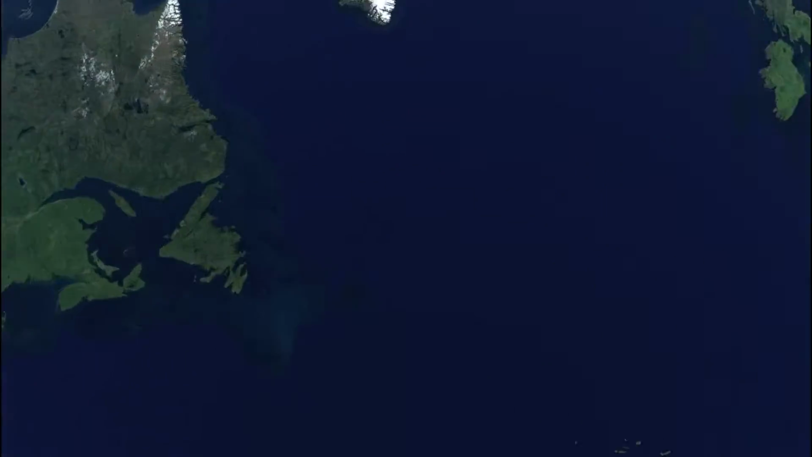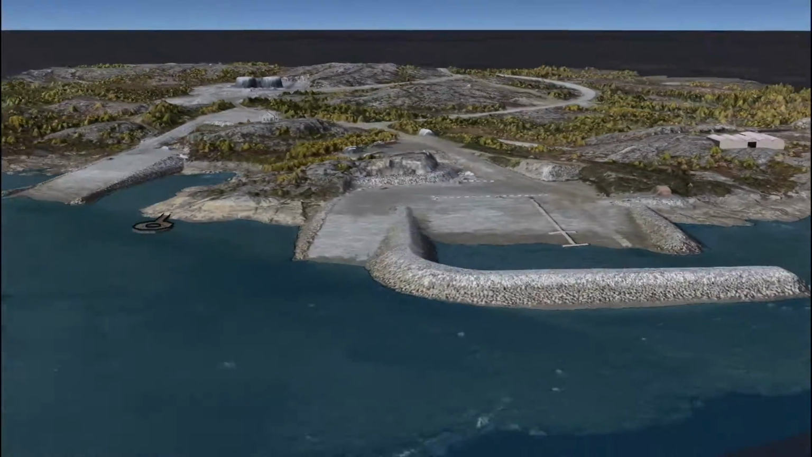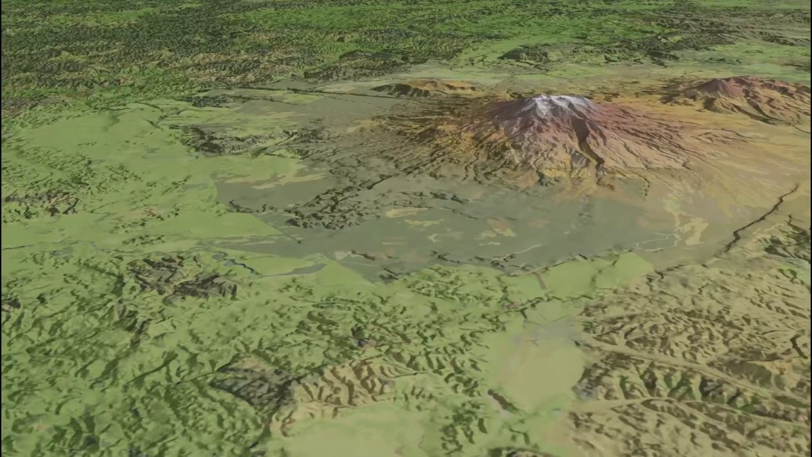By making extensive use of multi-resolution tiling, Gnosis is able to achieve optimal performance at any scale, from a view of the entire globe down to a ground view of high-resolution data. This multi-resolution tiling is automatically used whether dealing with vector, raster, or elevation data.